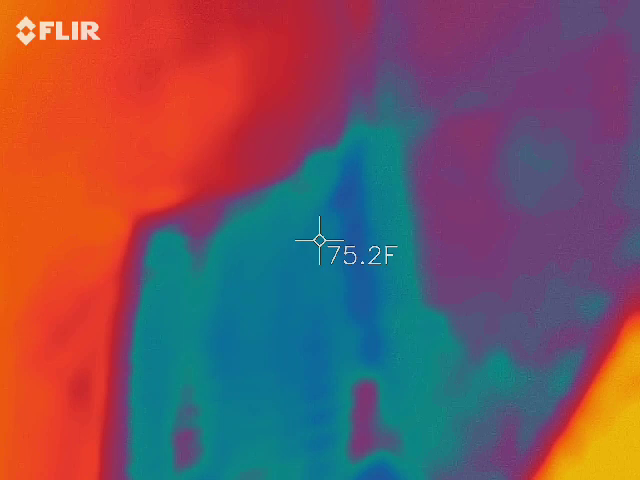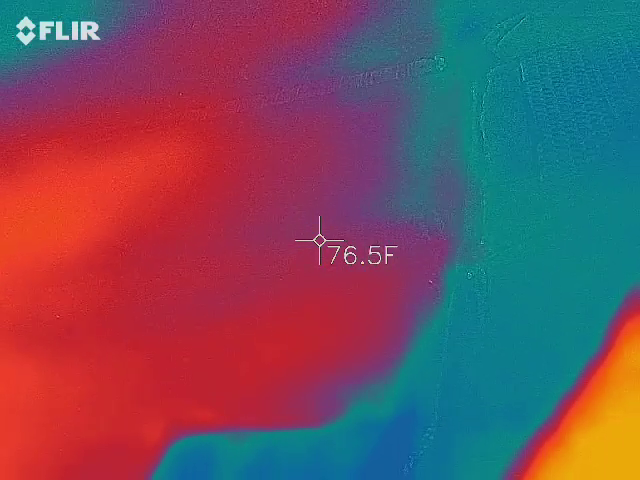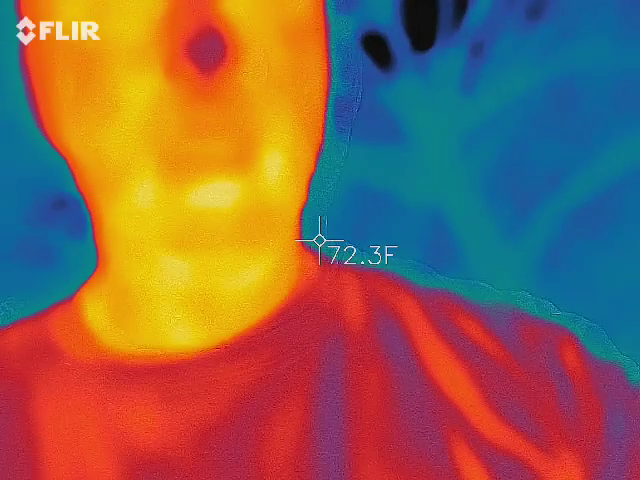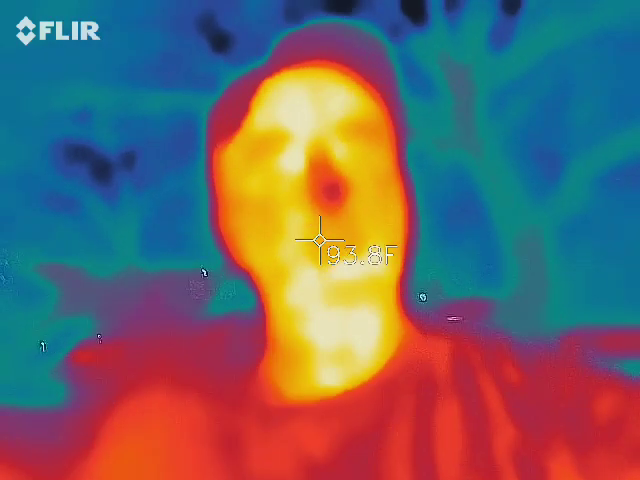So, thermal imaging, let's get into that. So you guys can see me in there, right? I'm orange, red, and yellow. I know, pretty cool, right? So everything around me should be blue and black. If you look over my shoulders, it should be blue and black.